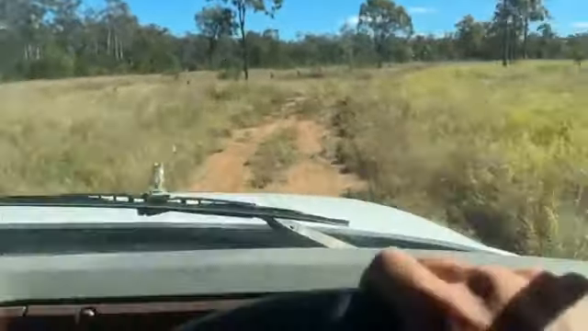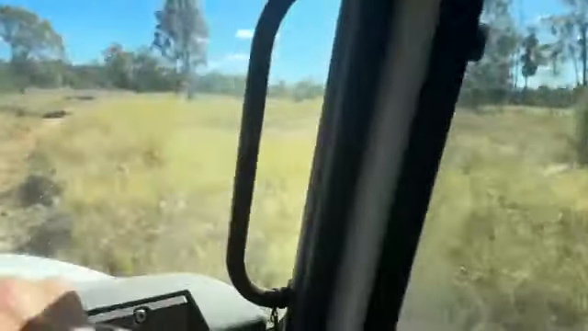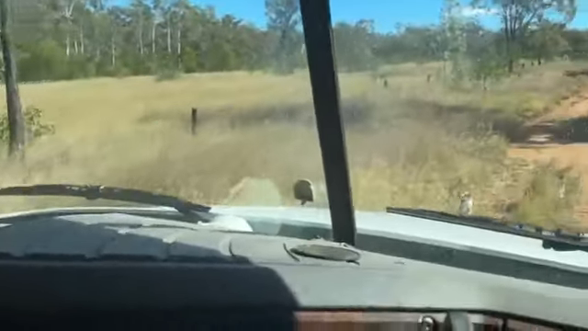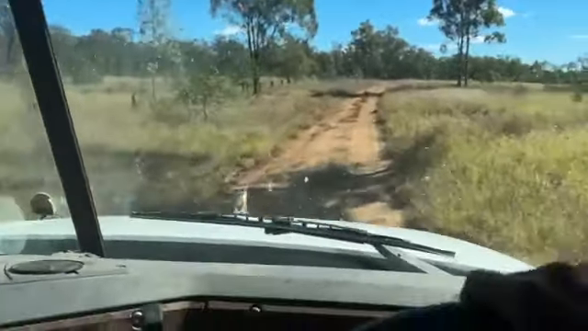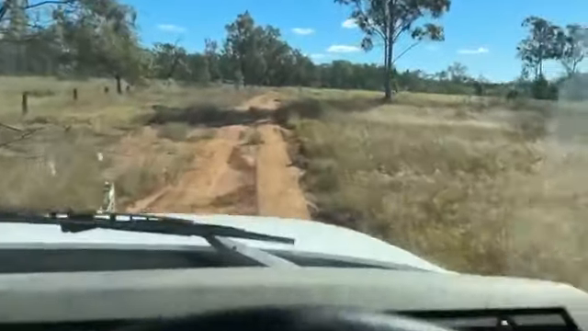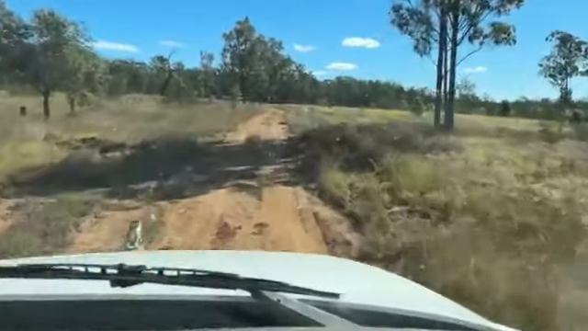So I'll come and open all this up so the cattle can get out here into this paddock soon, after I let this mob go. I'll see you up here shortly.